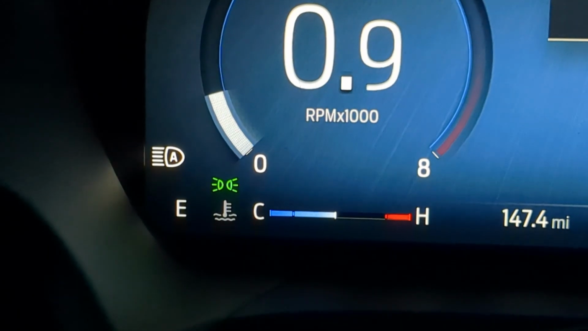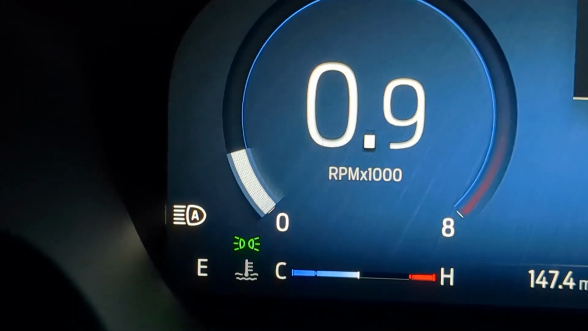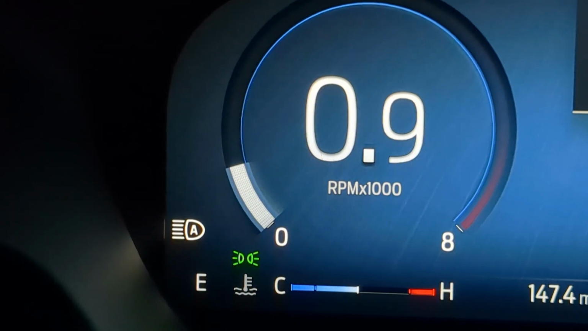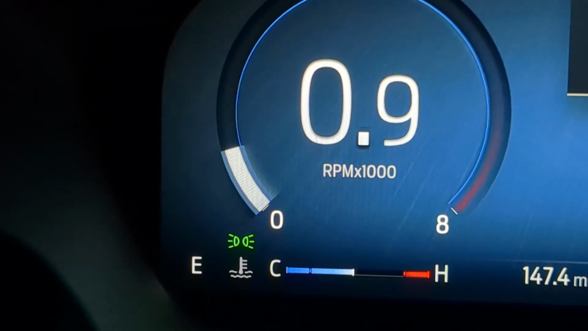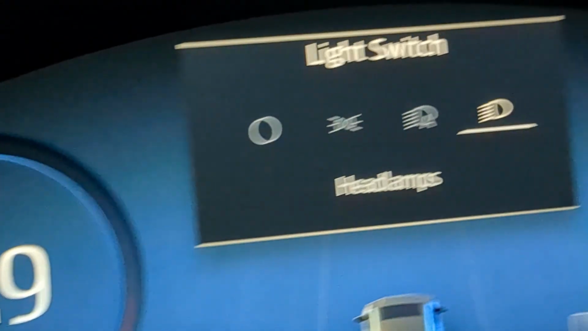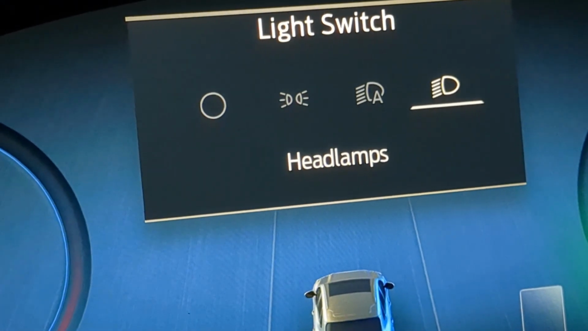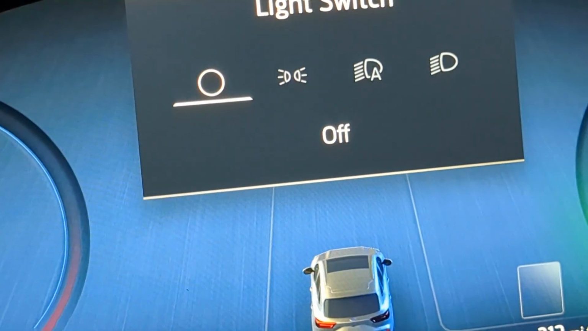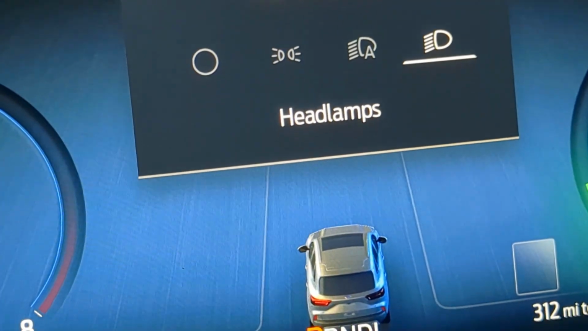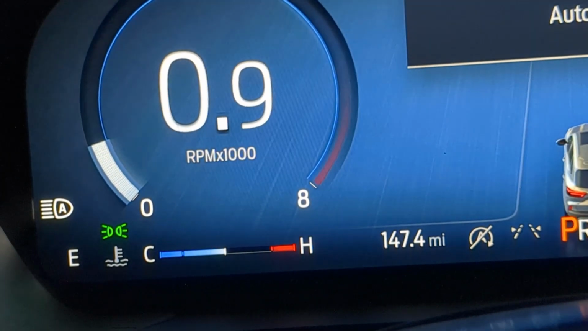We do have an automatic high beam system on this vehicle, and you can tell it's on by the A that indicates automatic high beam. But if you don't want automatic high beam on, you can switch your headlights to the manual mode. So put it on automatic mode. That is how you get your automatic high beams. That's your parking lamps. That's everything off. This is just forced headlights on, and then put it in automatic, you get your automatic high beams.